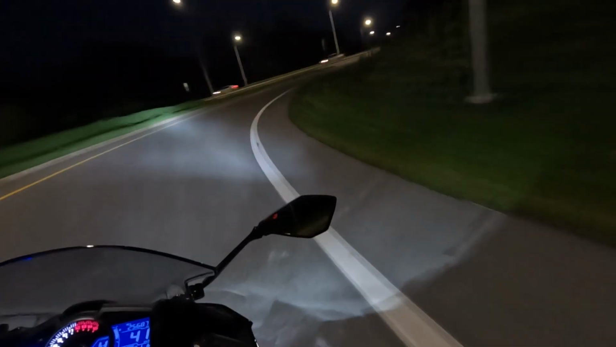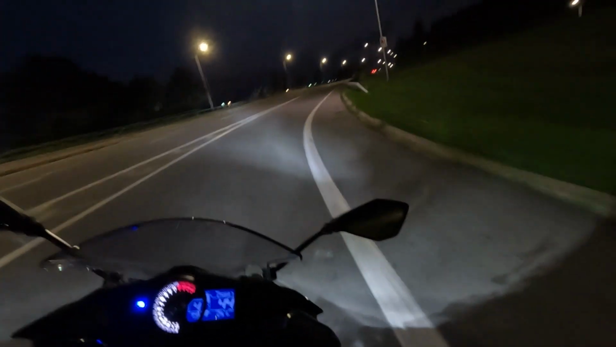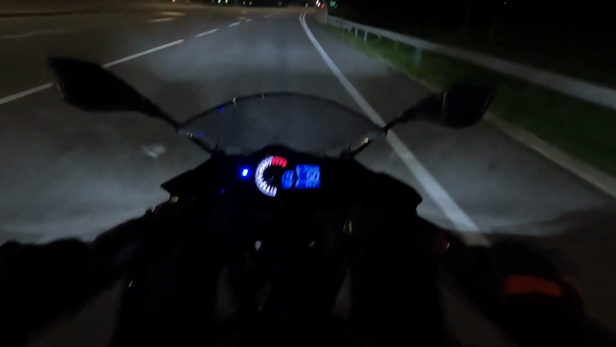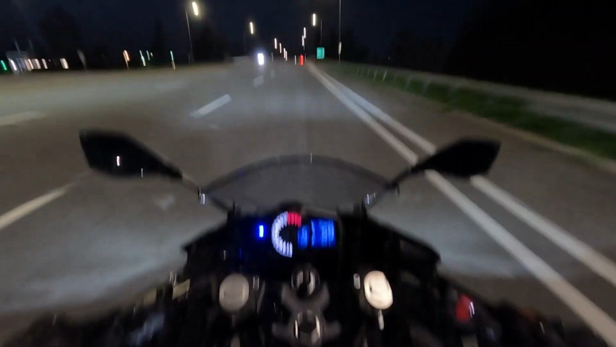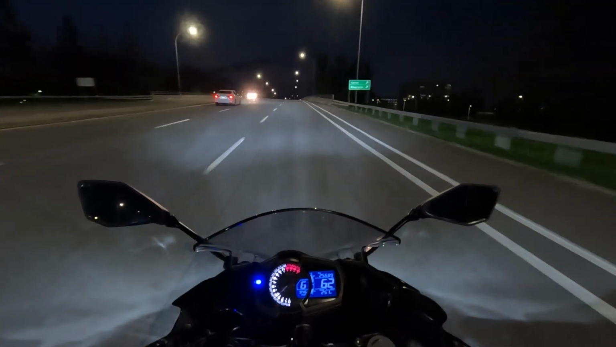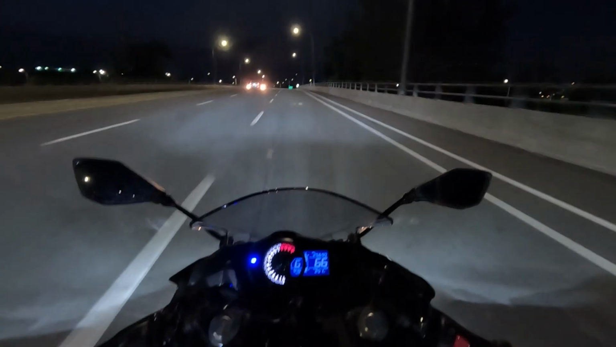This corner right here though is a perfect practice for leaning, in terms of getting your body position right, getting your head pointed through the corner, and getting a slight lean in. You don't have to be super quick when starting, because you gotta take it increment by increment, small increments at a time.